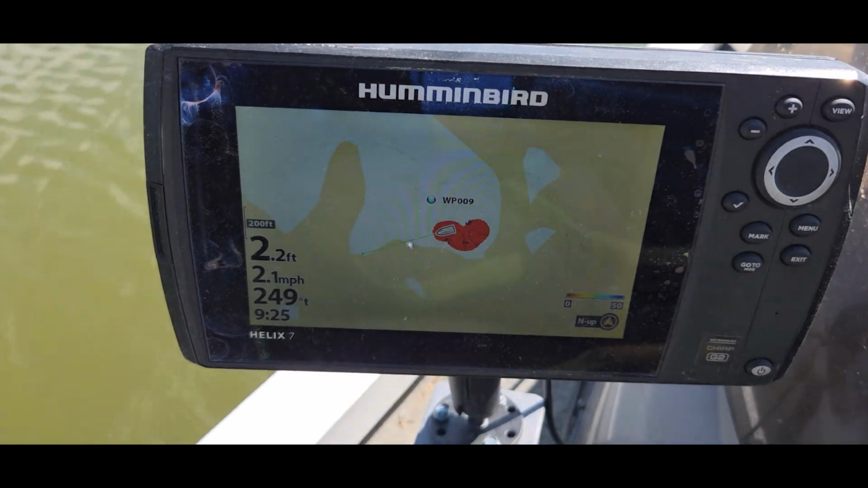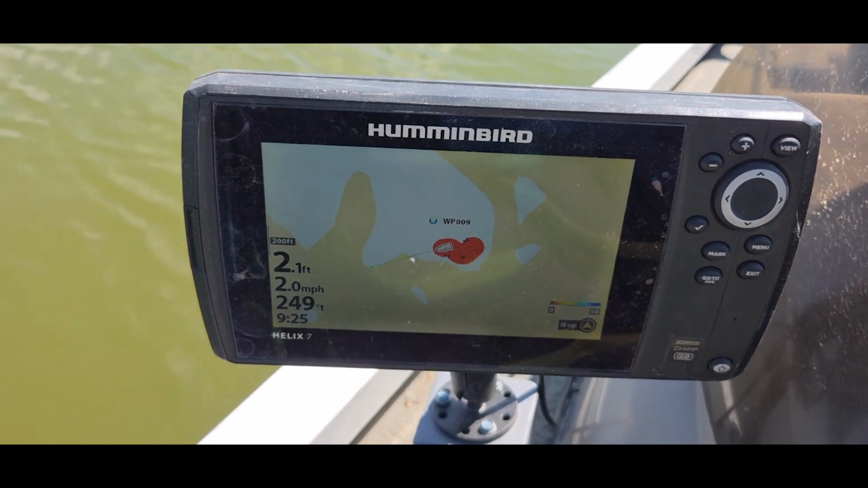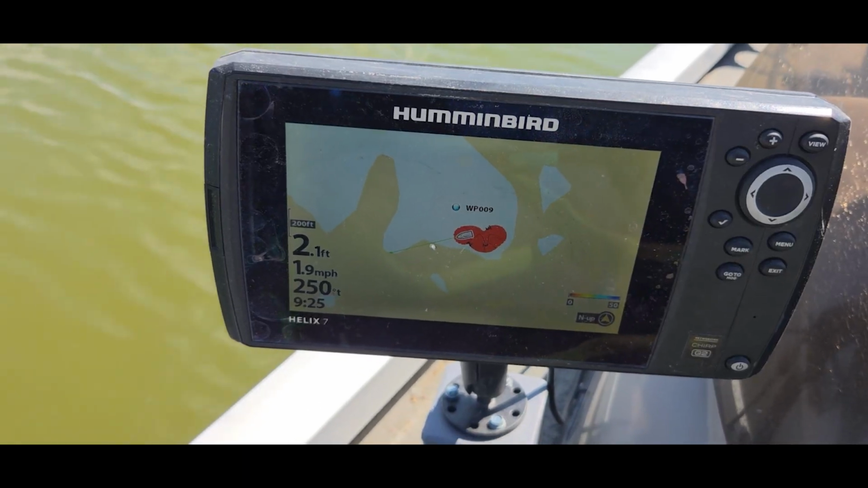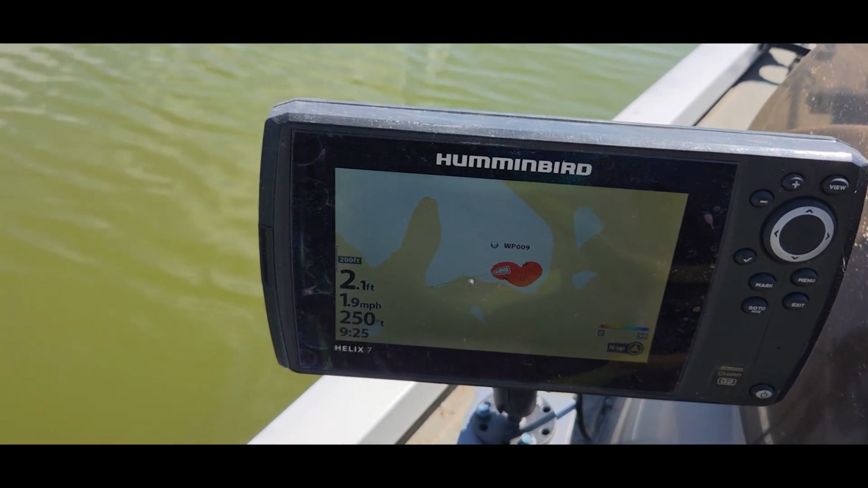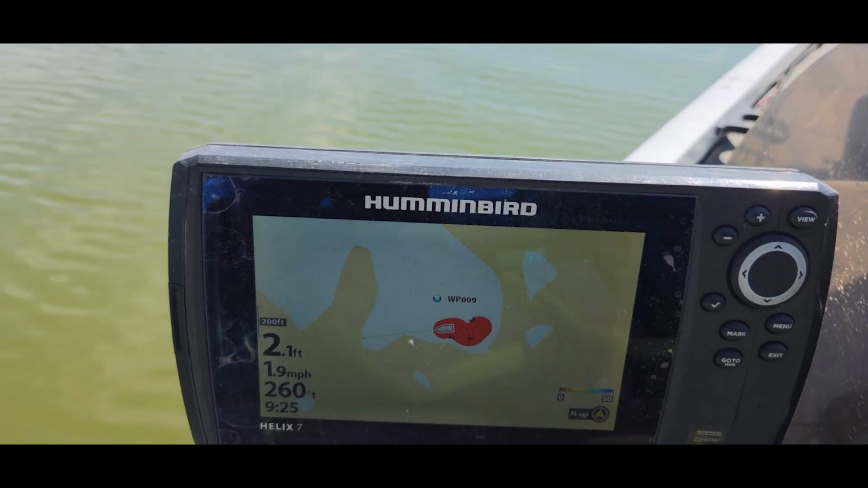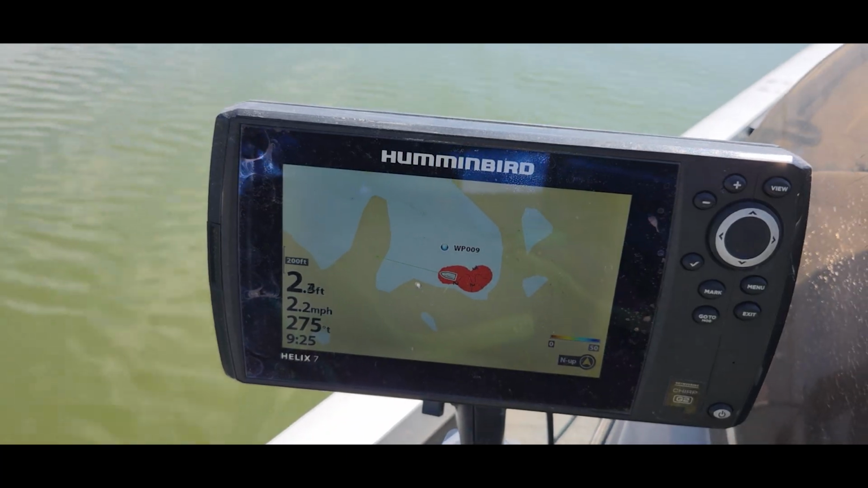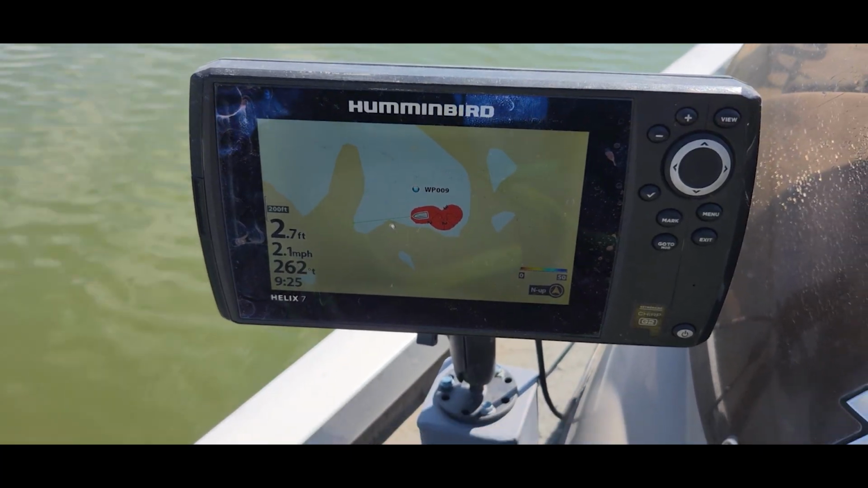So as you can see right here, we have the whole lake kind of highlighted there, and then all the red is showing it's less than 5 feet, is what color I have that set to. And we're just going to keep tracking, and we're going to try and cover this whole thing. So that's what we're going to do first, and see how this goes.